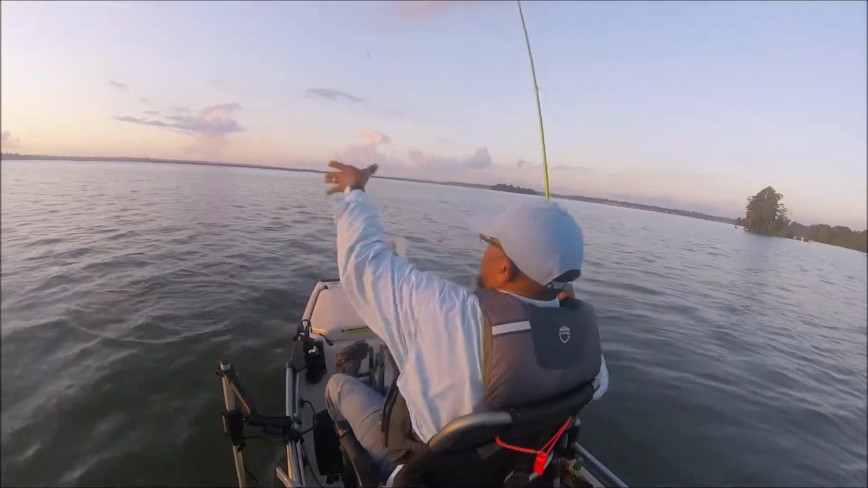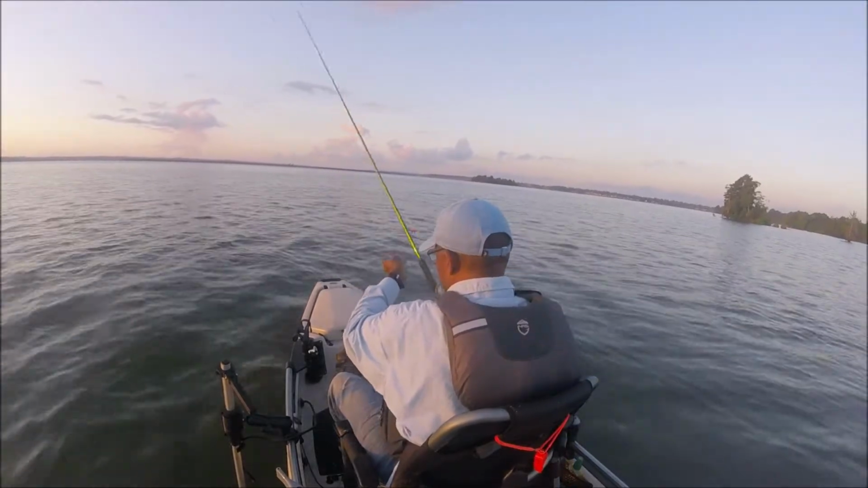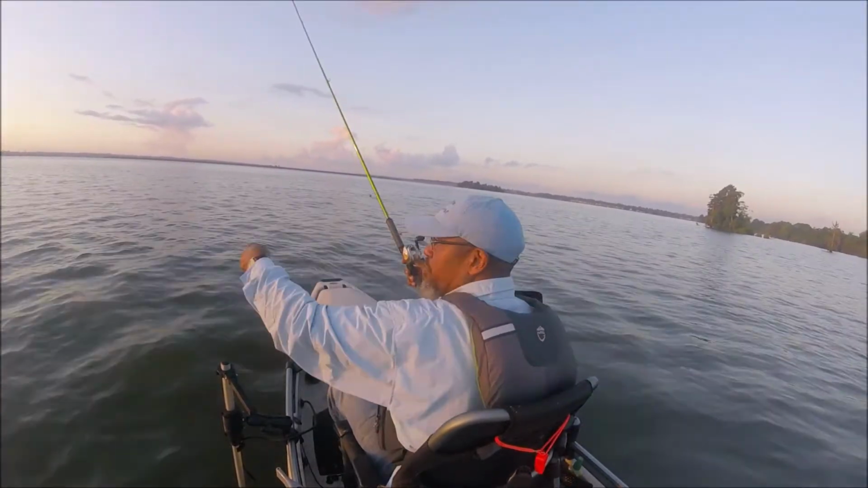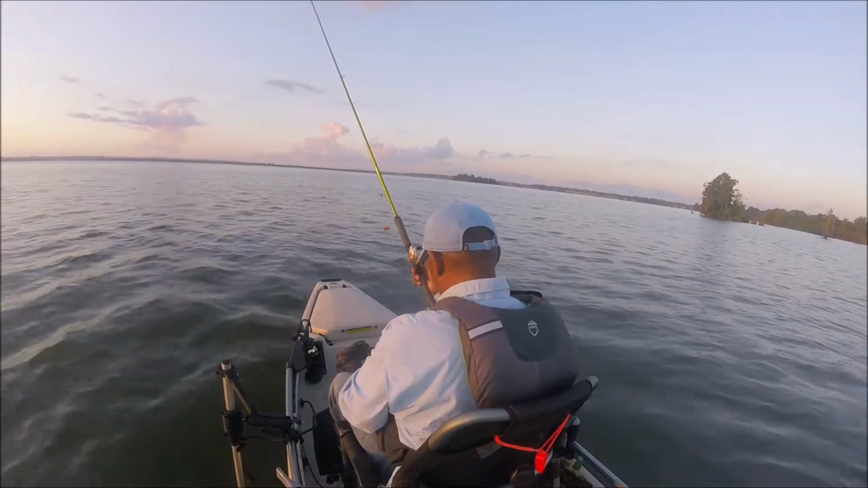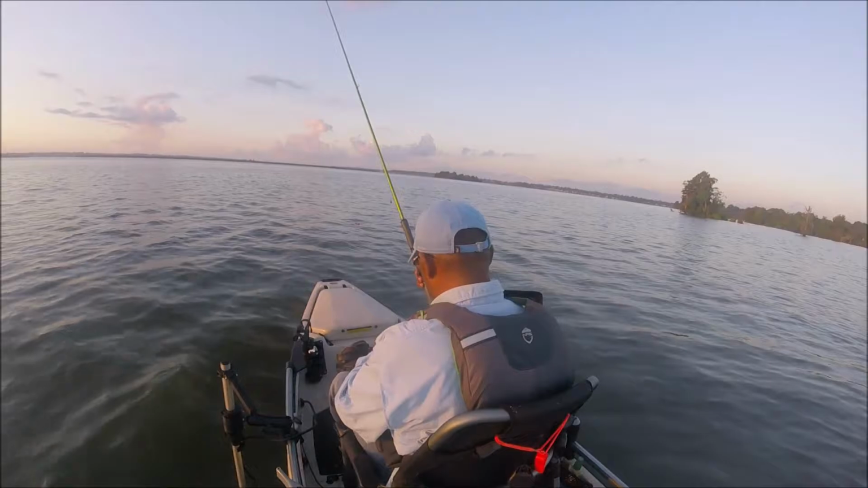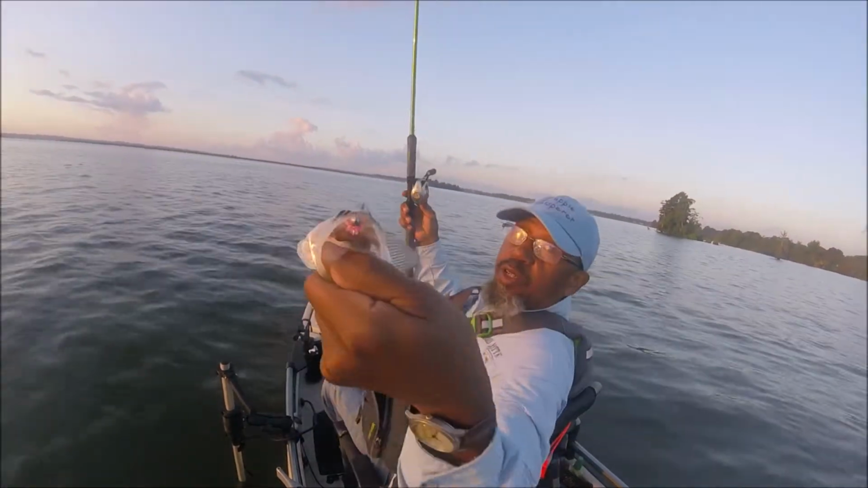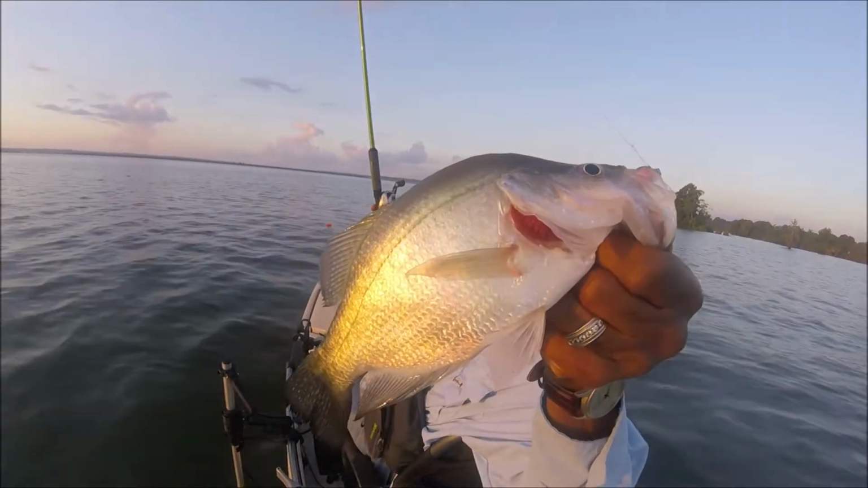All I had to do was just go over there, just like that very first fish this morning, on the very first pile. Not a hog, but super responsive. That color's still doing its job. That's a real good eater first thing in the morning.